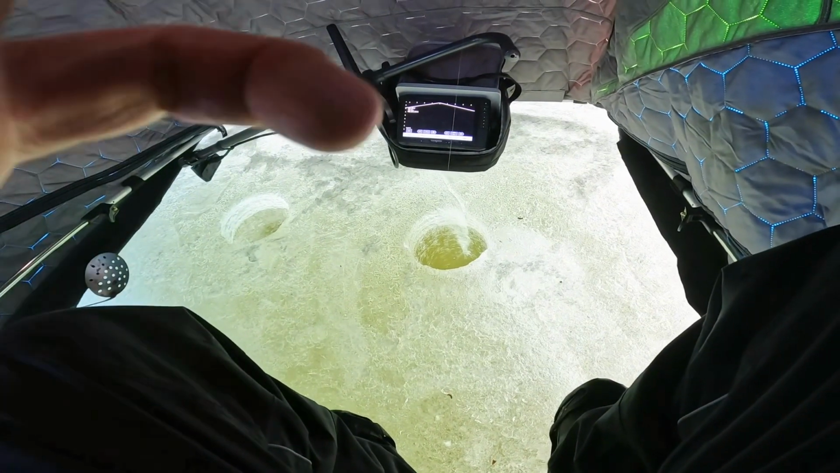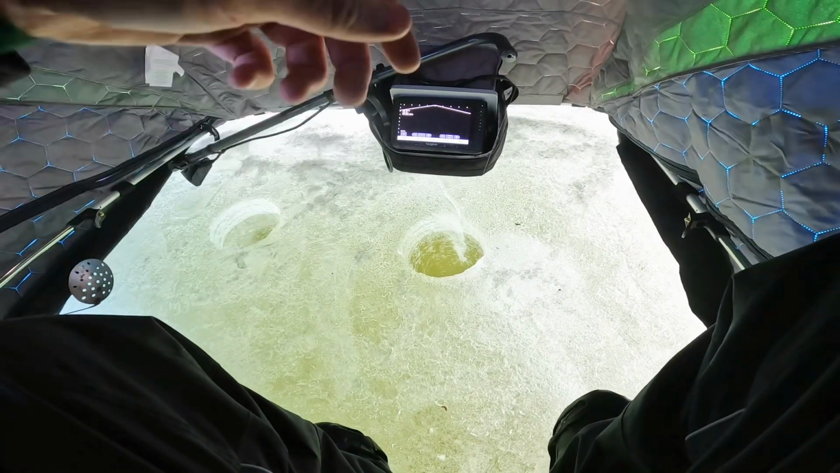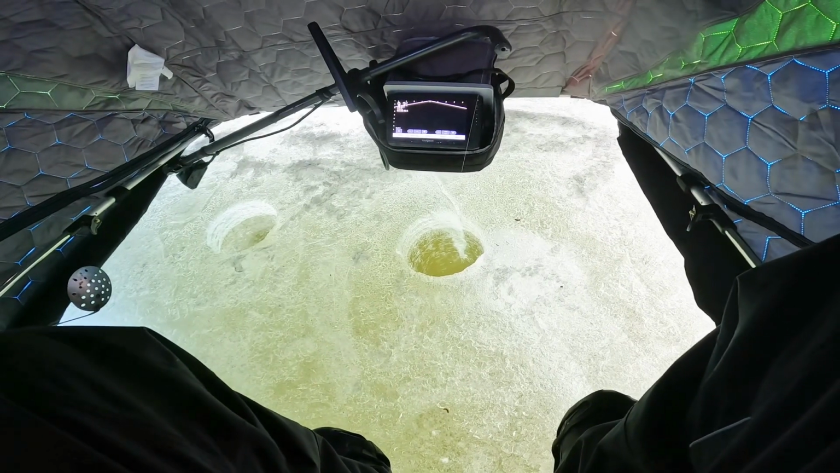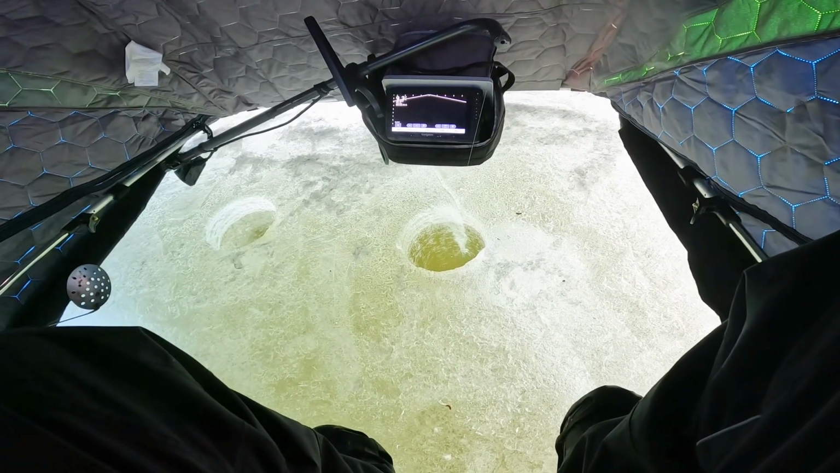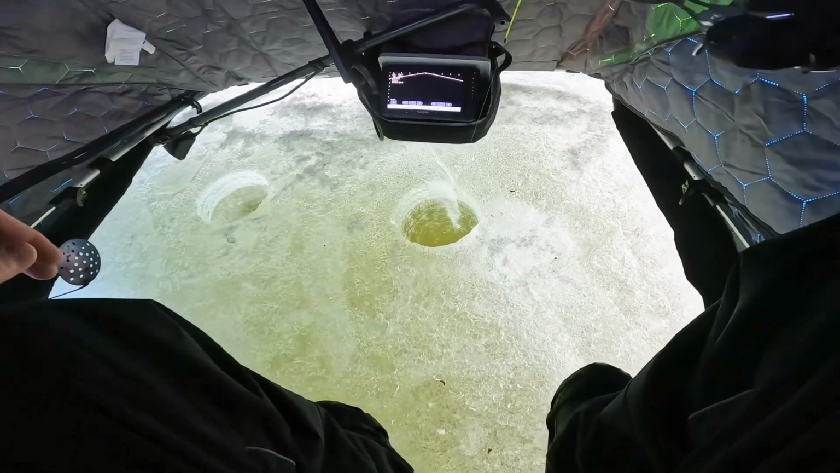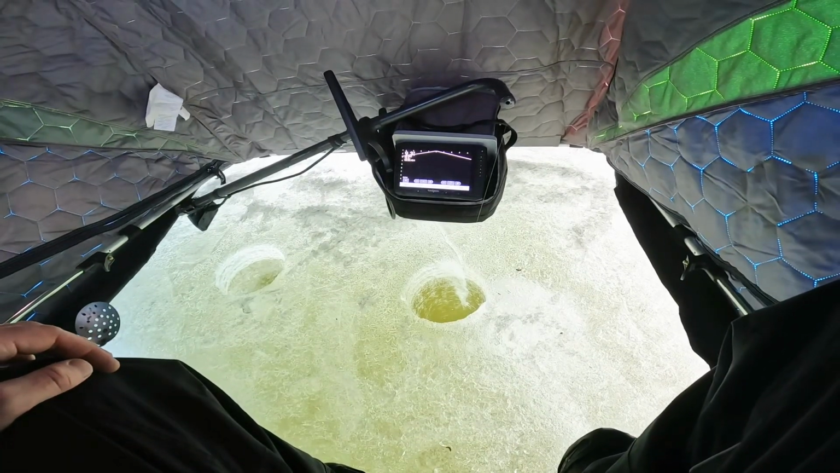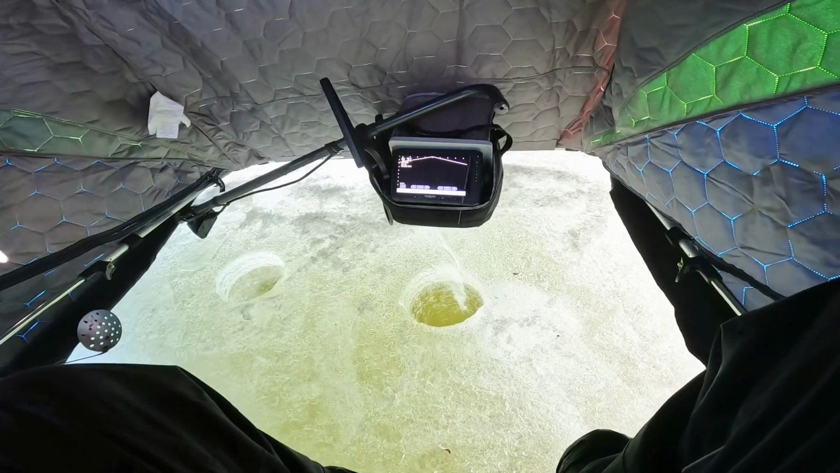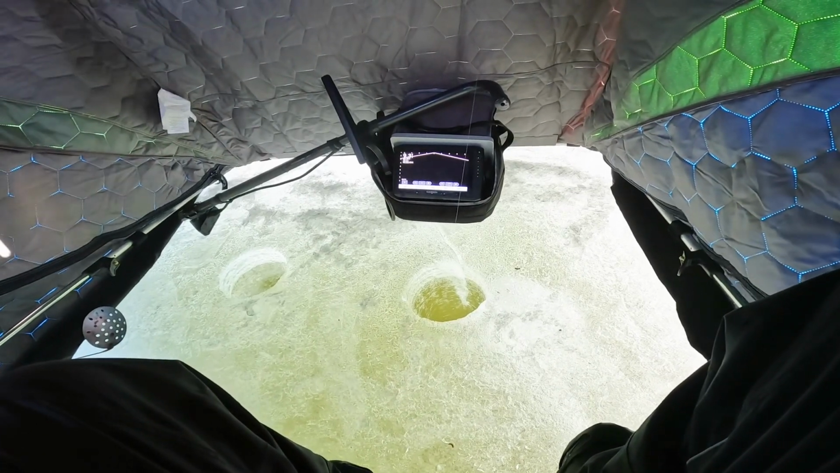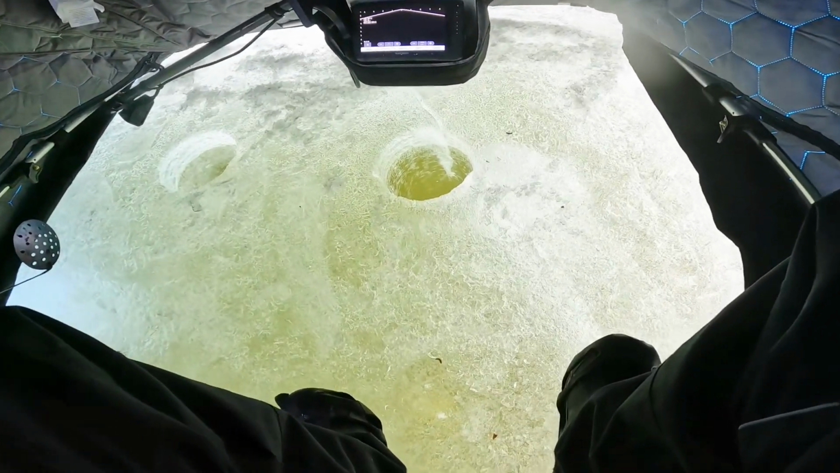I just want to see it. I don't know that we're gonna be able to get it up through the hole or catch it at all. I just want to see what it was. Come on. This will probably be our last fish regardless what happens. There we go.